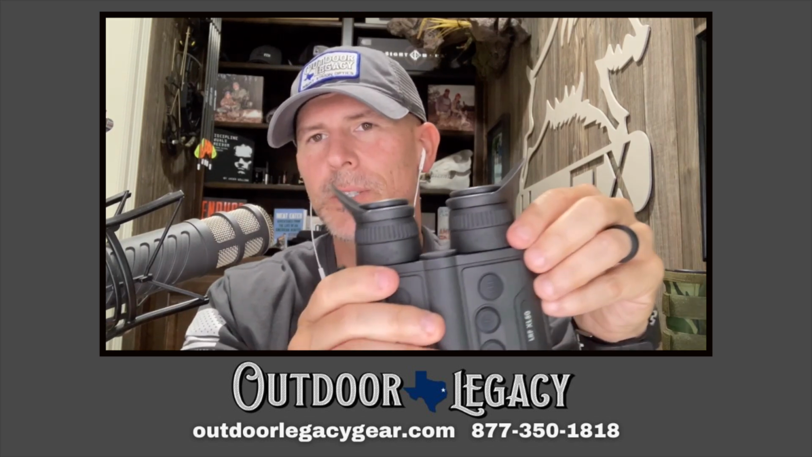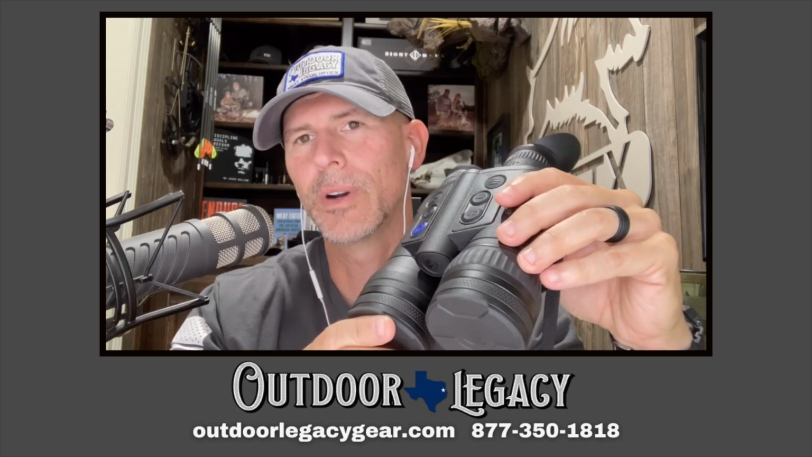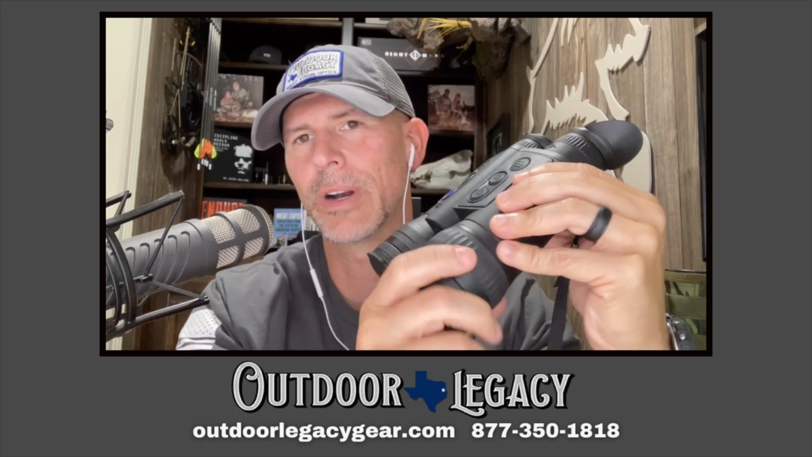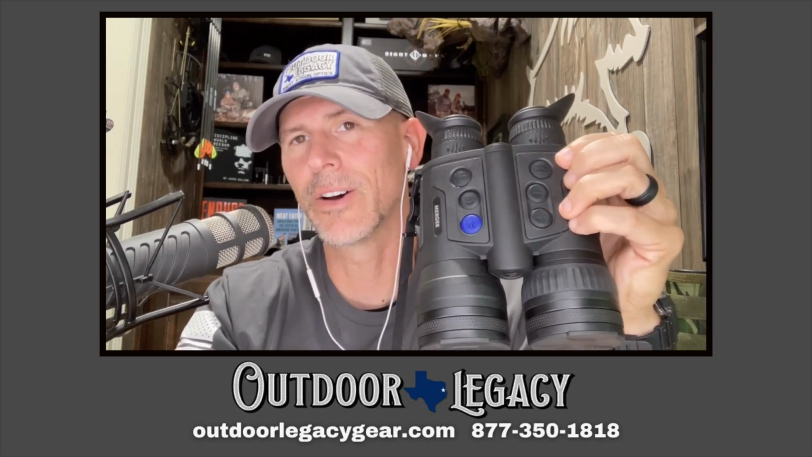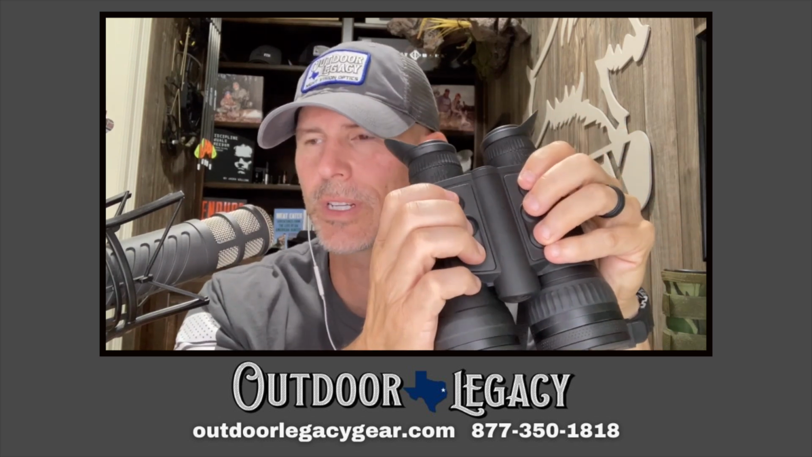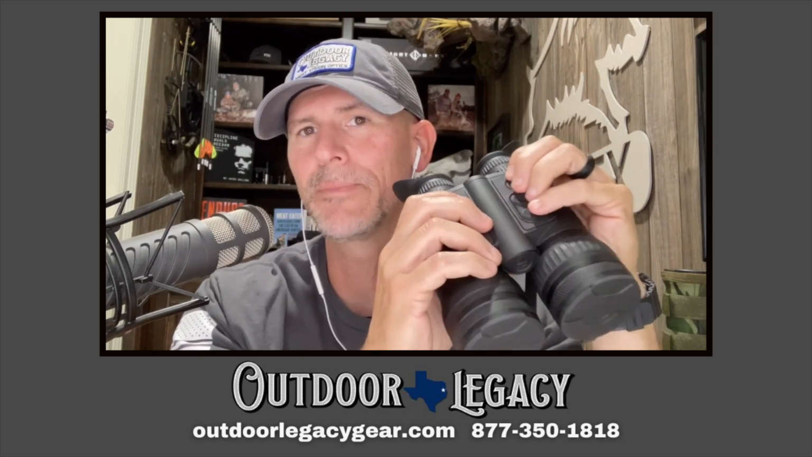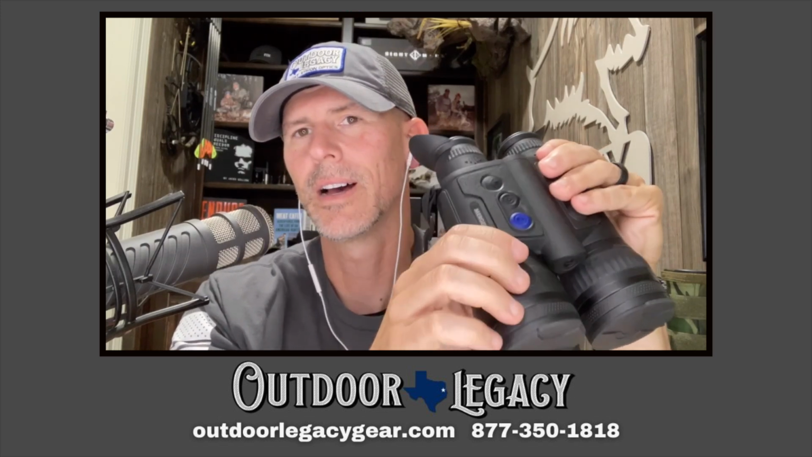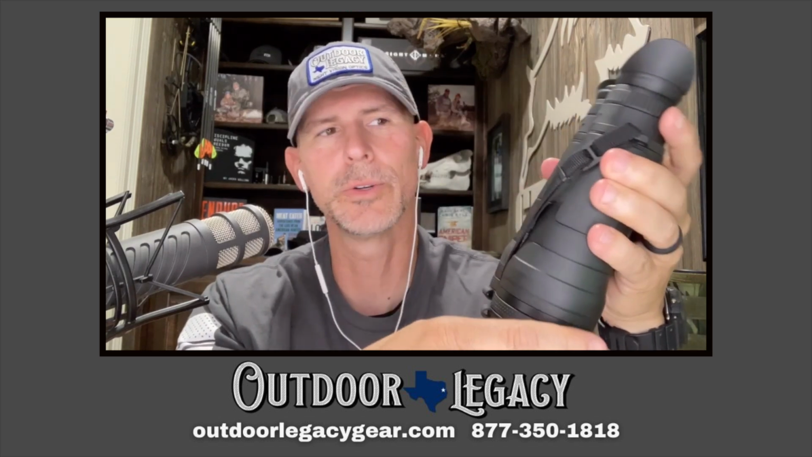You've got your eyepiece adjustment. Focus is here. Your focus for your objective lens is this rubber grommet right here on the end by the objective lens. A 6-button layout on top, the power button being in blue, and again, generous spacing. We talk about button layout being important because of people wearing gloves in the wintertime. Generous spacing, nicely raised so that you can tell in the dark what you're doing.